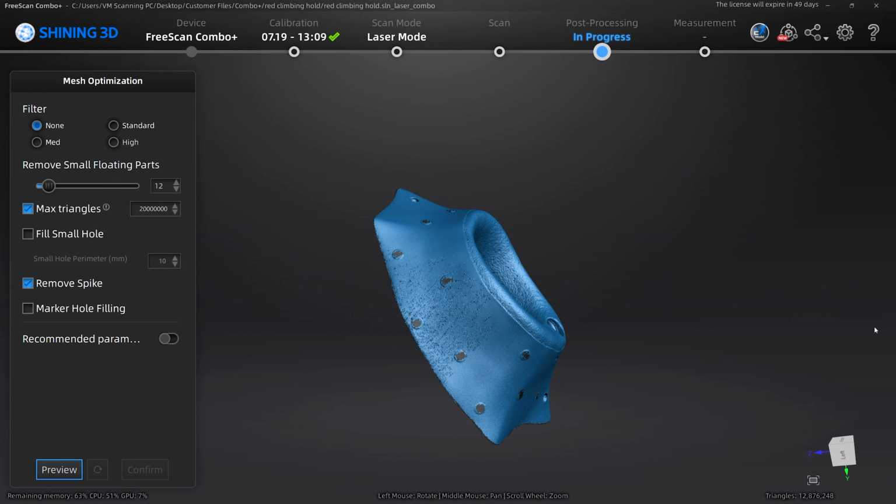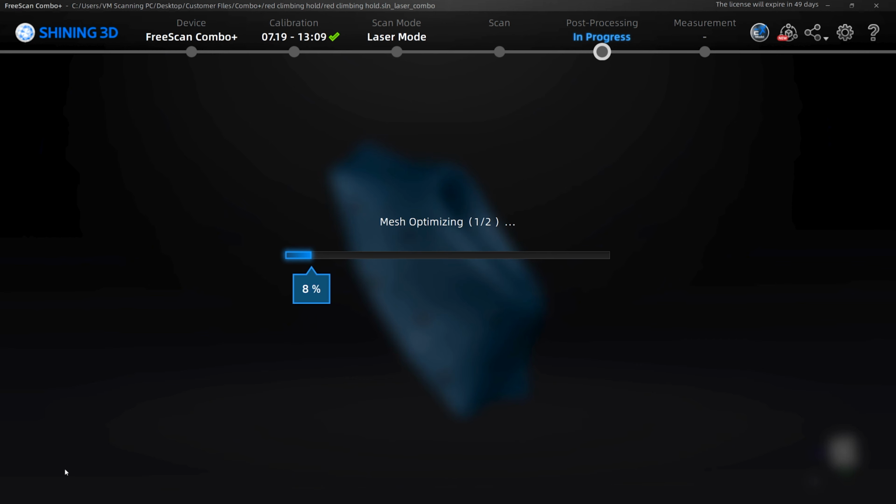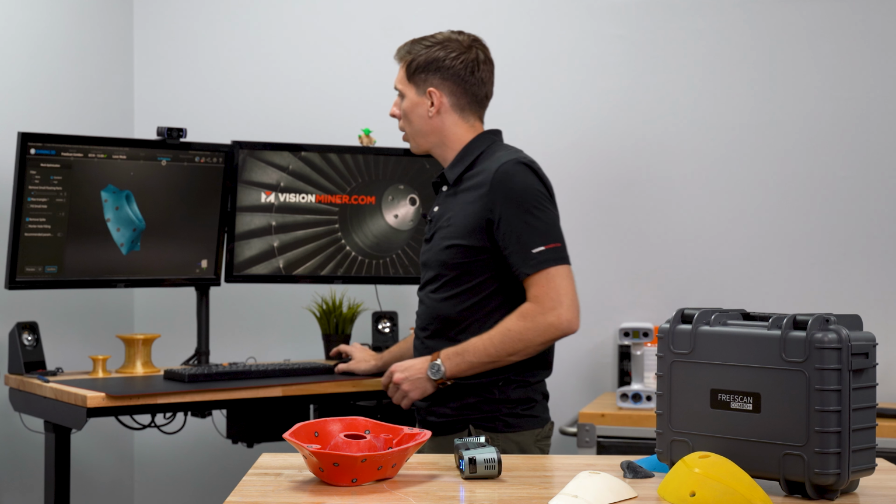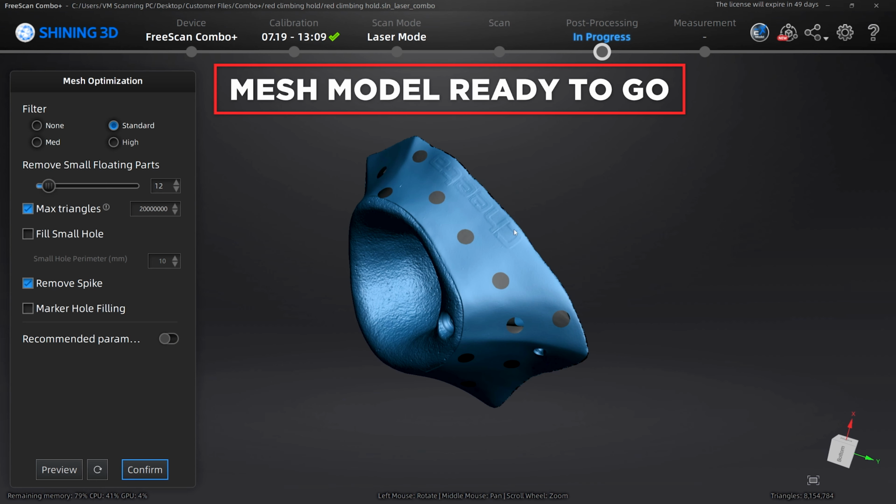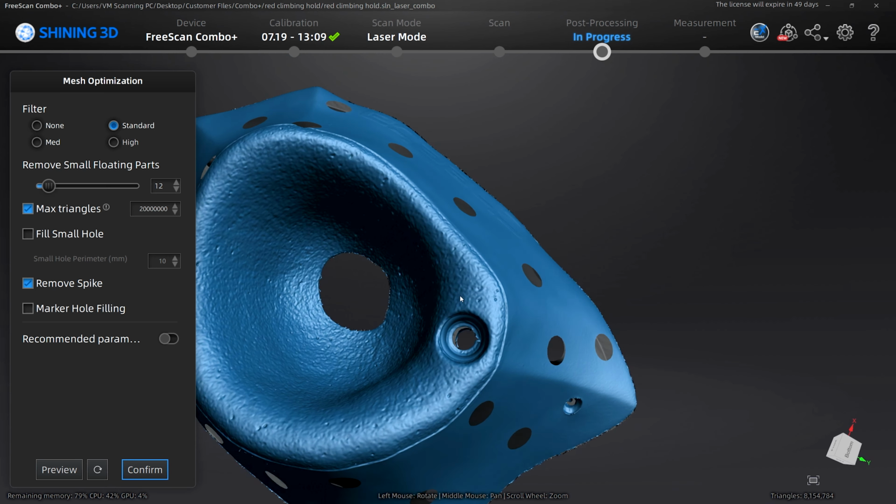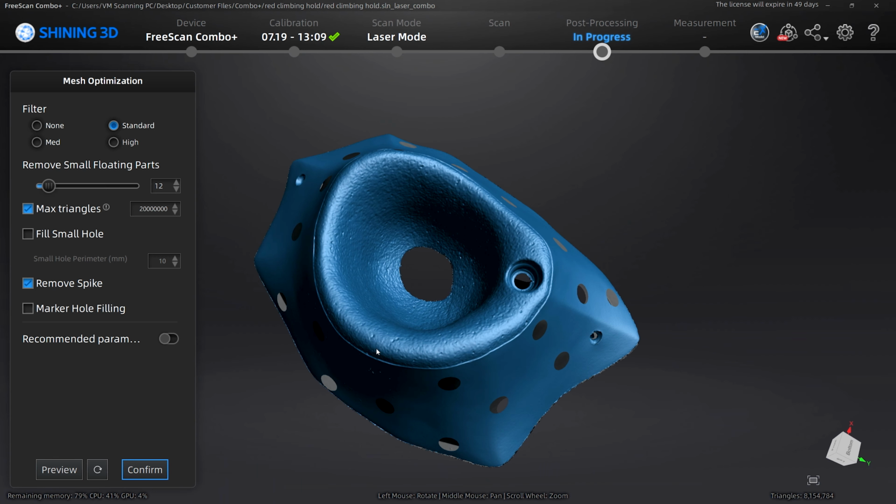And I'm gonna go ahead and do mesh optimization. Now I am gonna use a standard filter and remove spikes and whatnot, so we'll go ahead and process this now. All right, there we go. It has meshed the model. Let's take a look. Now you can see wherever you place markers, it does not put data, but you can also see this beautiful smooth textured surface and this very highly textured pumice-like surface. You can tell the difference.